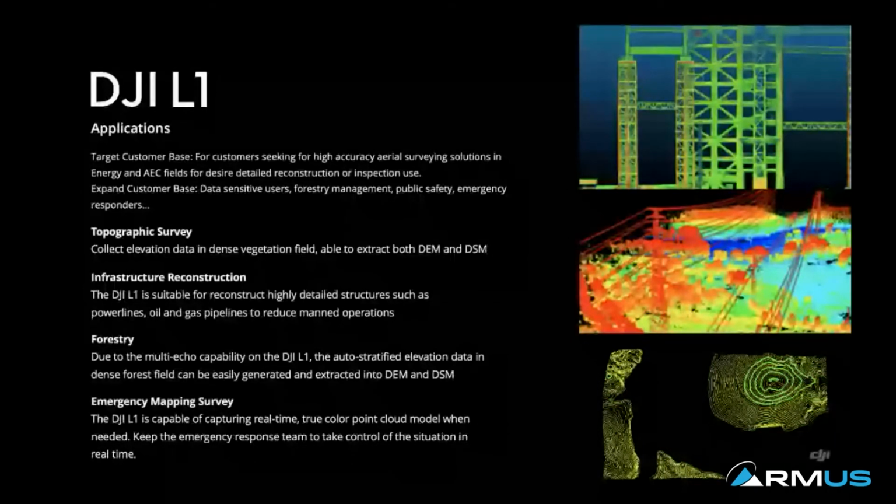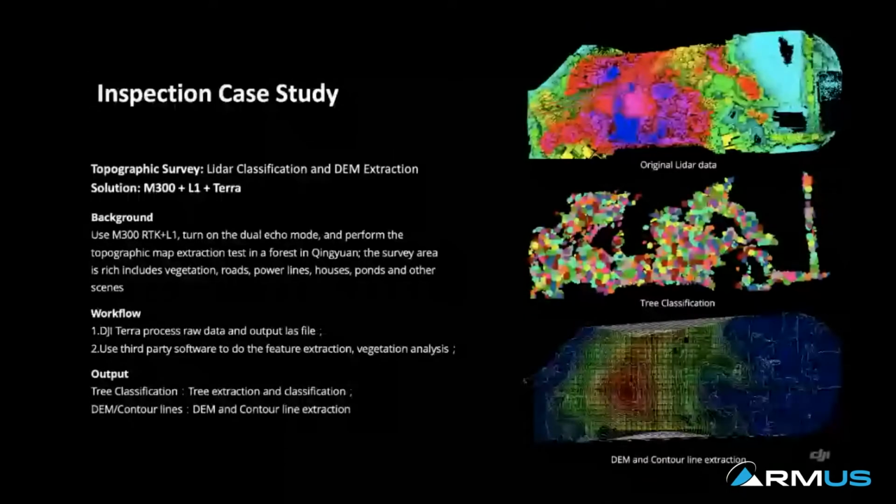This is one good example of how people are currently utilizing L1, or generally LiDAR data. You first capture LiDAR data, a point cloud captured directly using L1, flying over the site of interest.